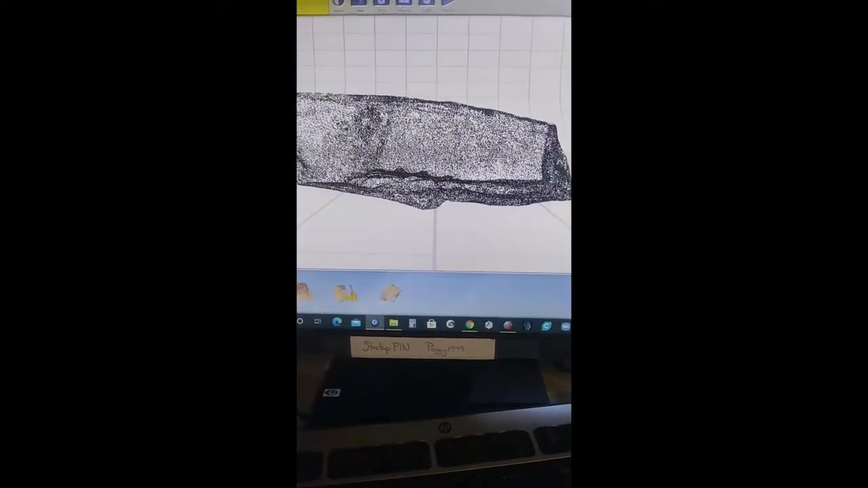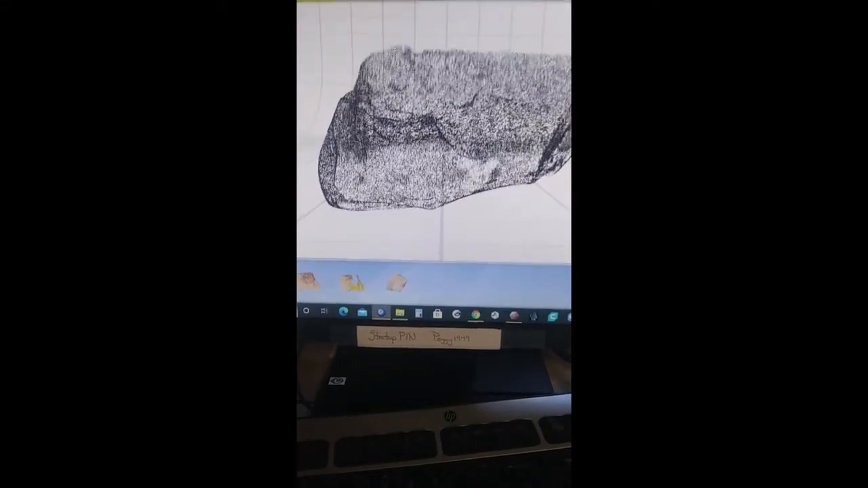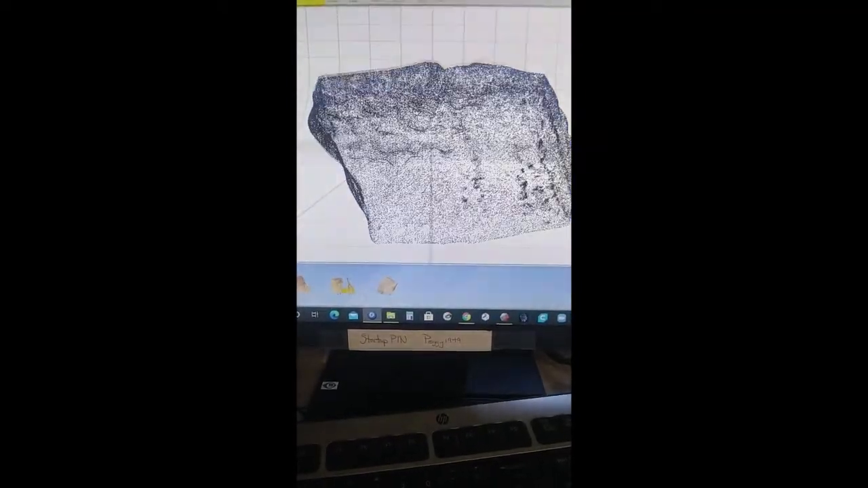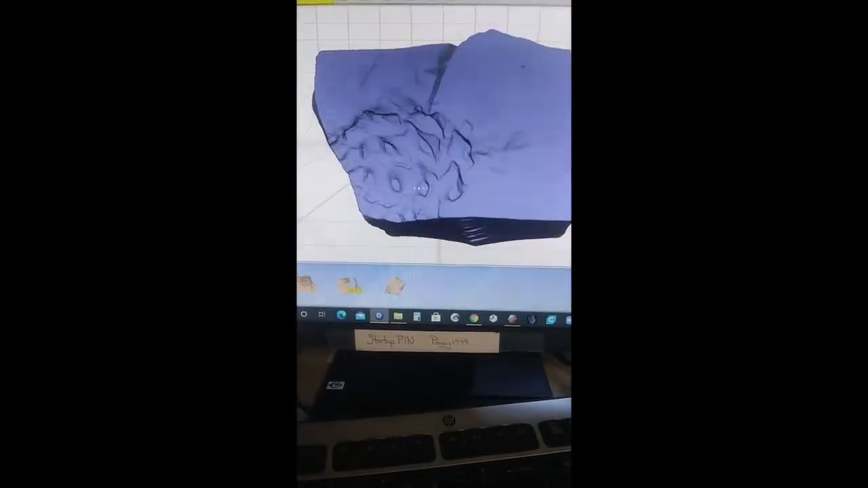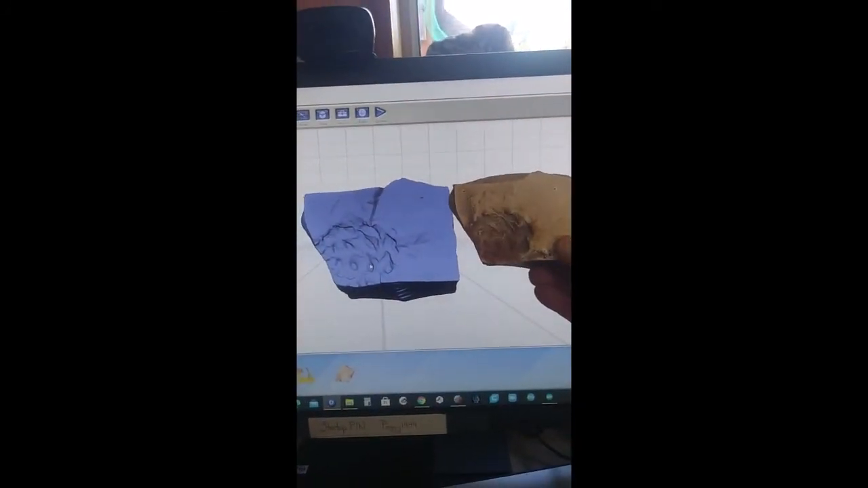That's because it was scanned at a much lower resolution, and it's going to end up being much smaller. But the part right here with the cone in it is scanned at a higher resolution. It looks pretty good.